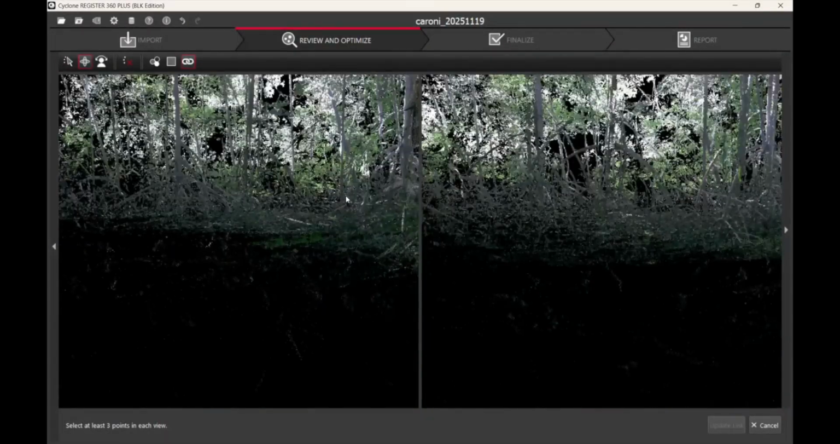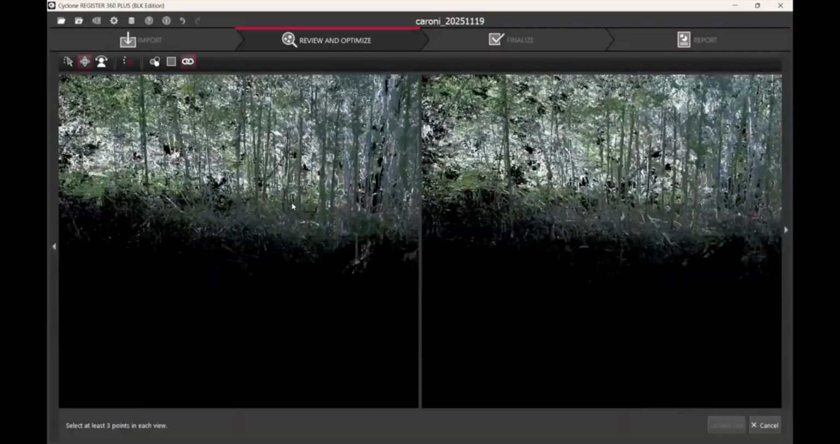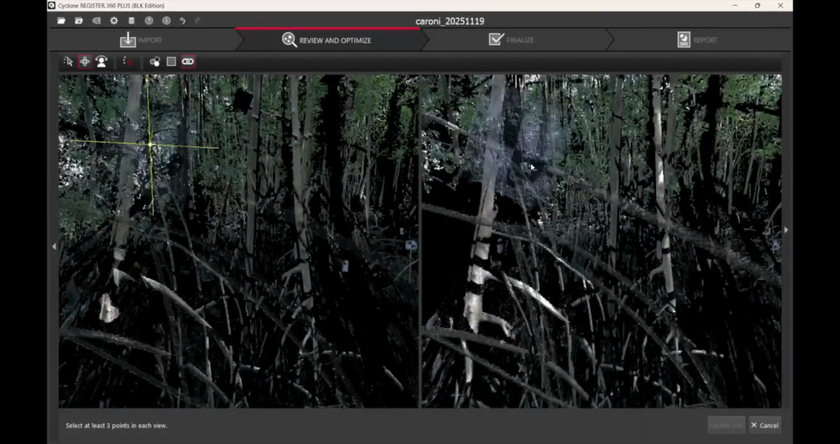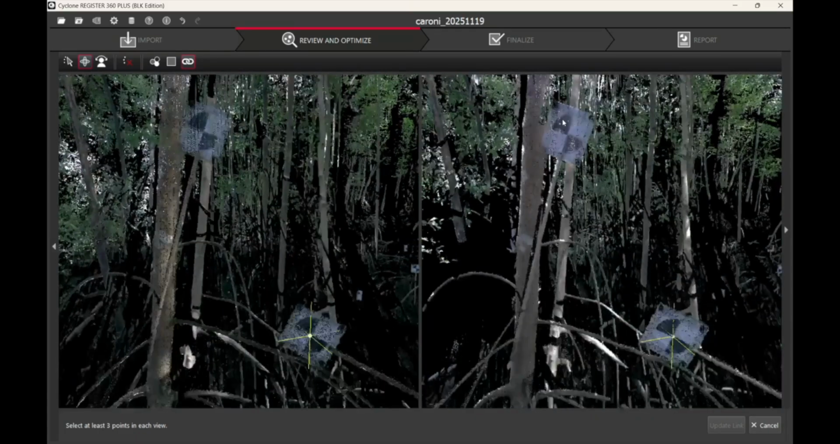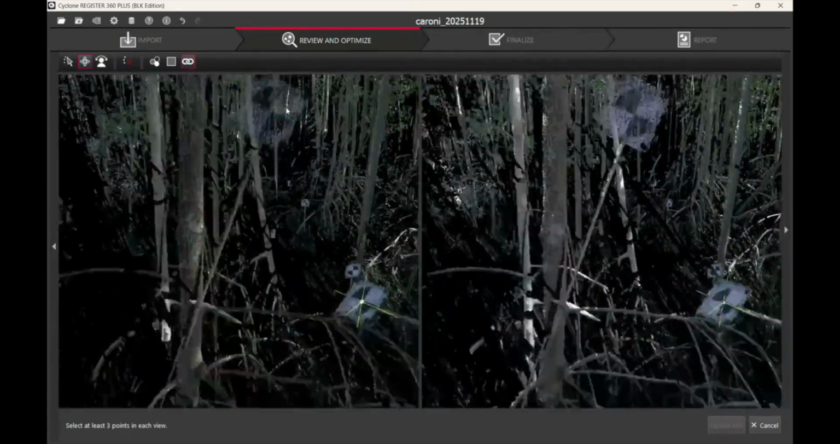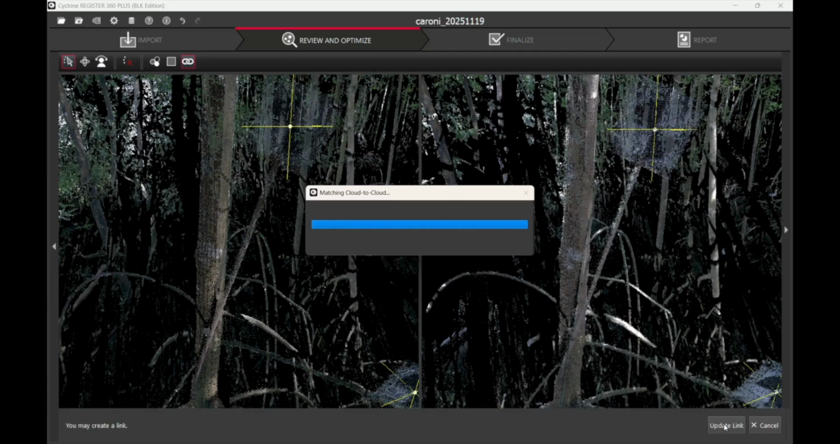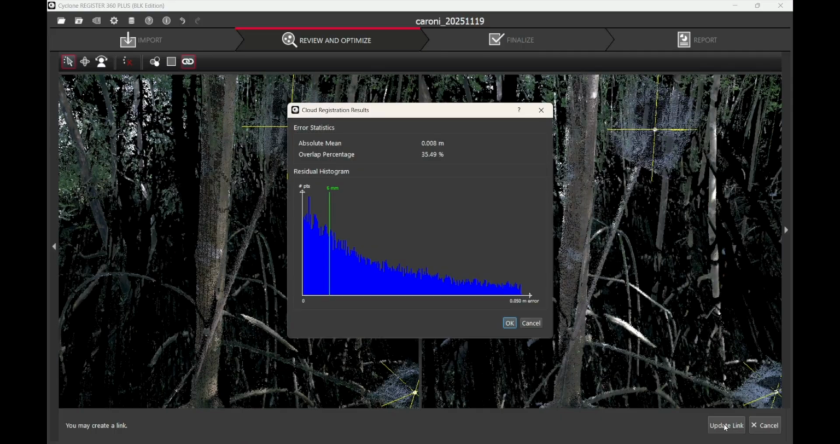So that is pair number 1. This is pair number 2. And this is pair number 3. And we update the link. And this produces a better output. You'll see most of the points are now to the left of the green line.